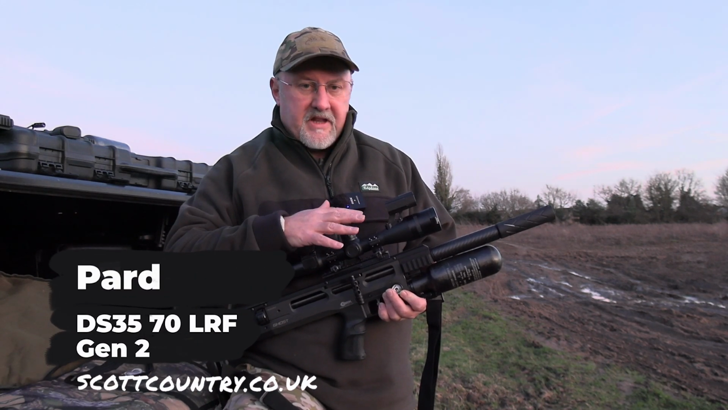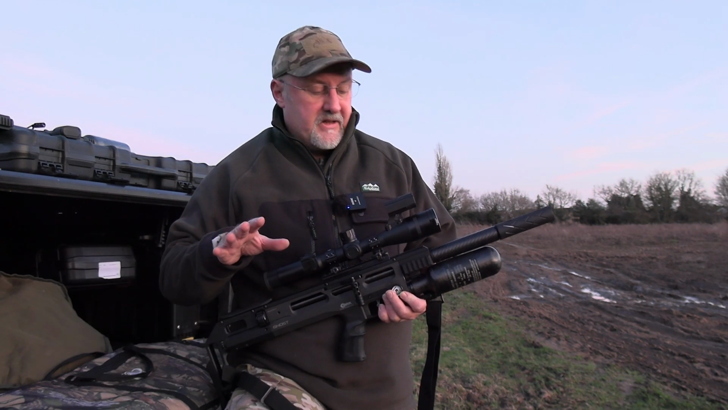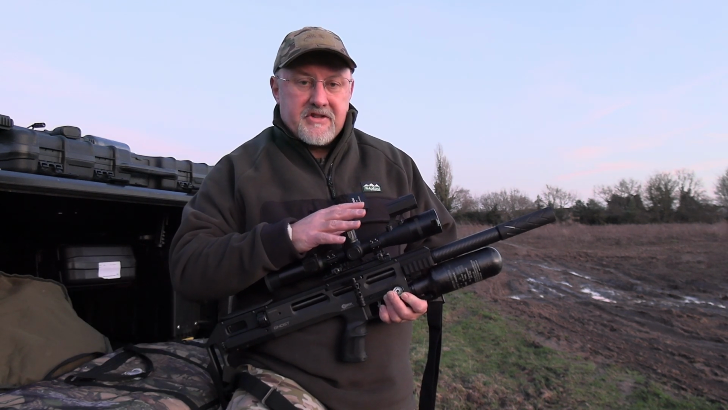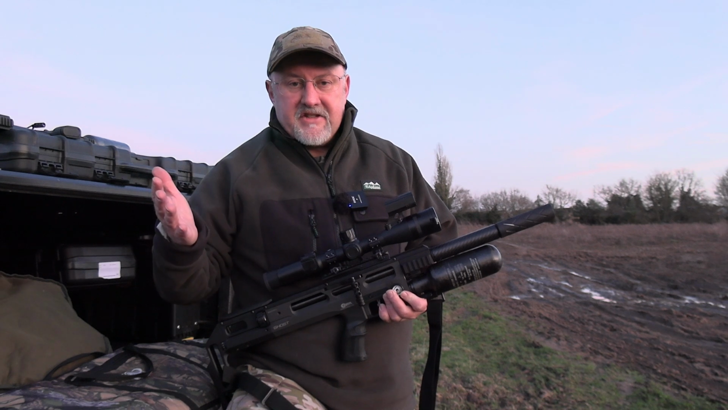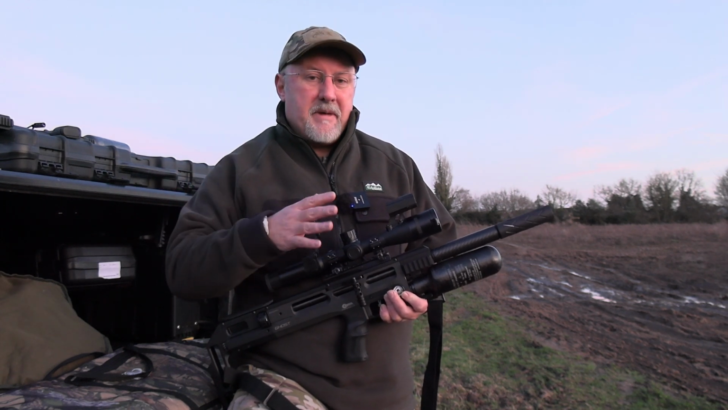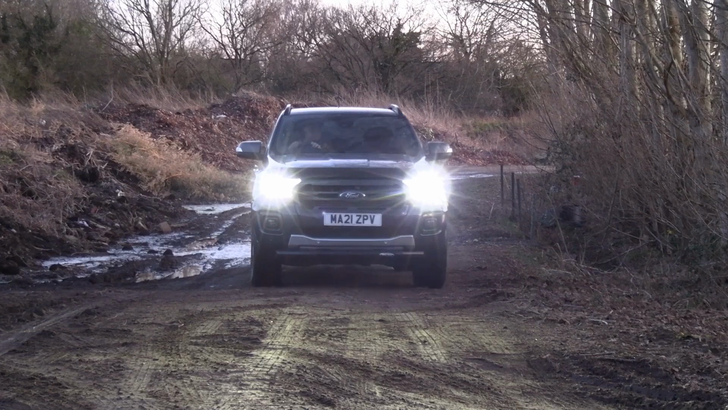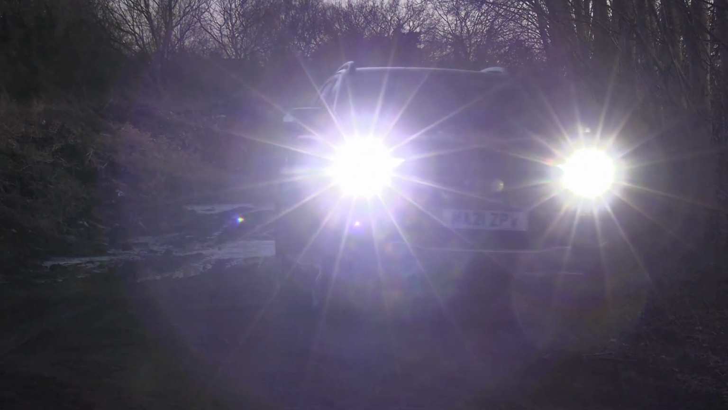Now it's the version with the laser rangefinder, which is really useful for shooting in the night, and because it has a ballistic calculator, that's going to take care of calculating all of the hold over and hold under for me as well. I'm going to be ambushing rabbits in a corner of the paddocks where I know the rabbits congregate, so my shots are going to be over more of a known distance.